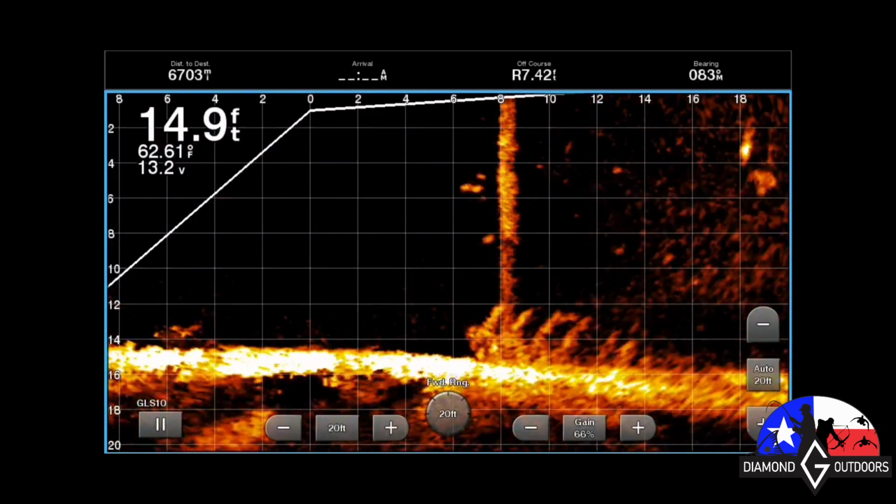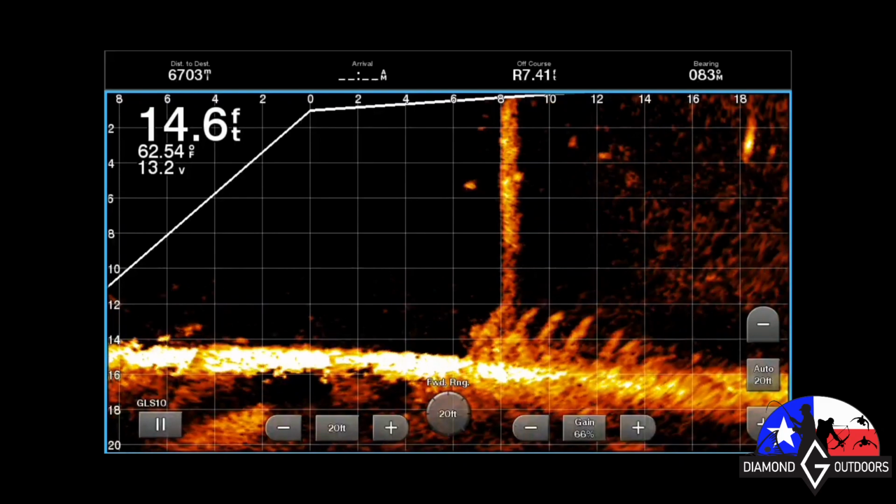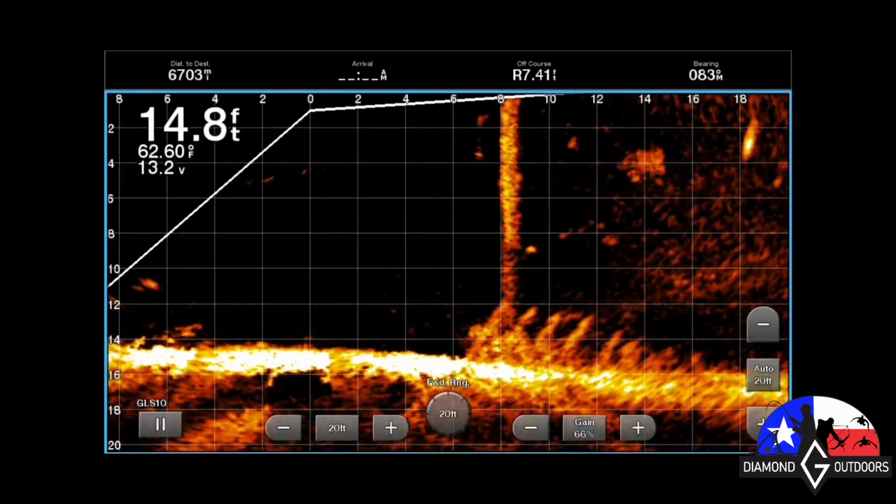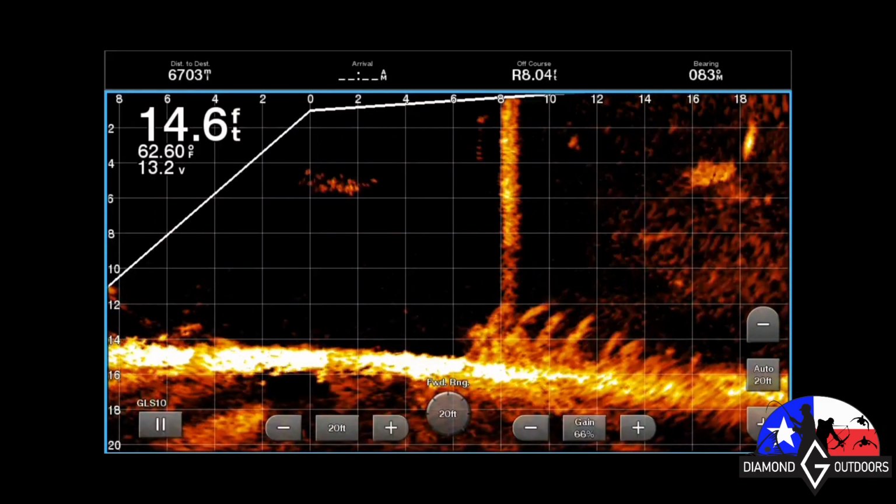Like I said, I didn't take my poles today. My goal was just to watch how it does. And I seen what I wanted to see. I got to play around with the settings. Everything looked good. Still a little bit too much noise. That gain right there is on 66%.